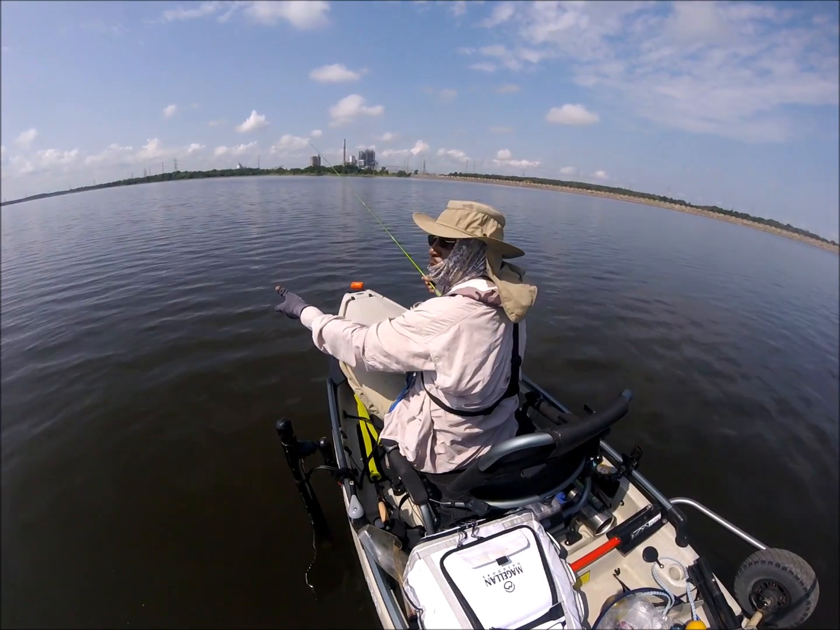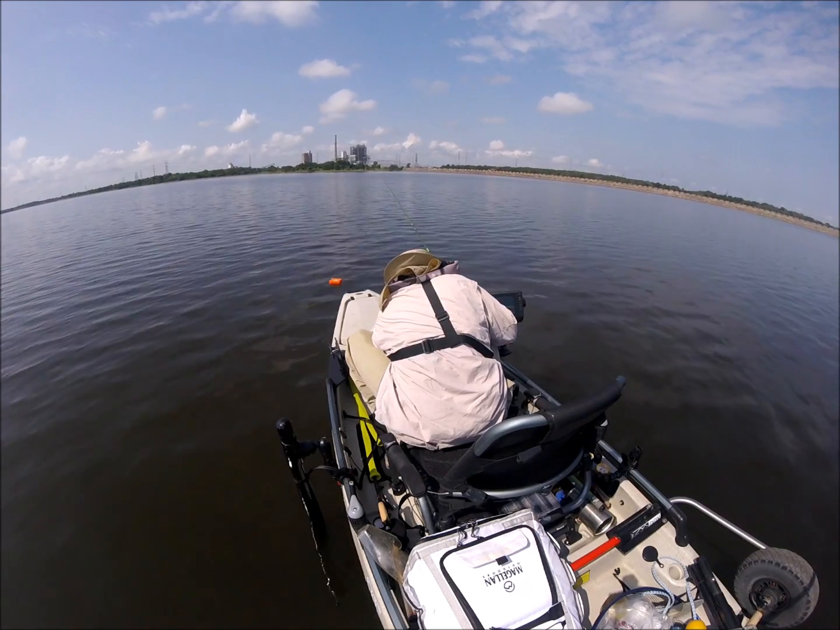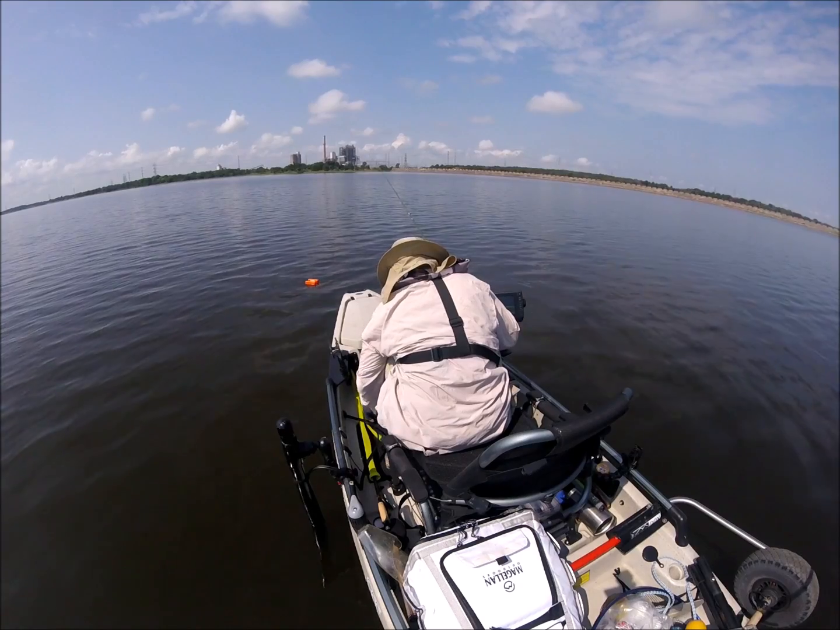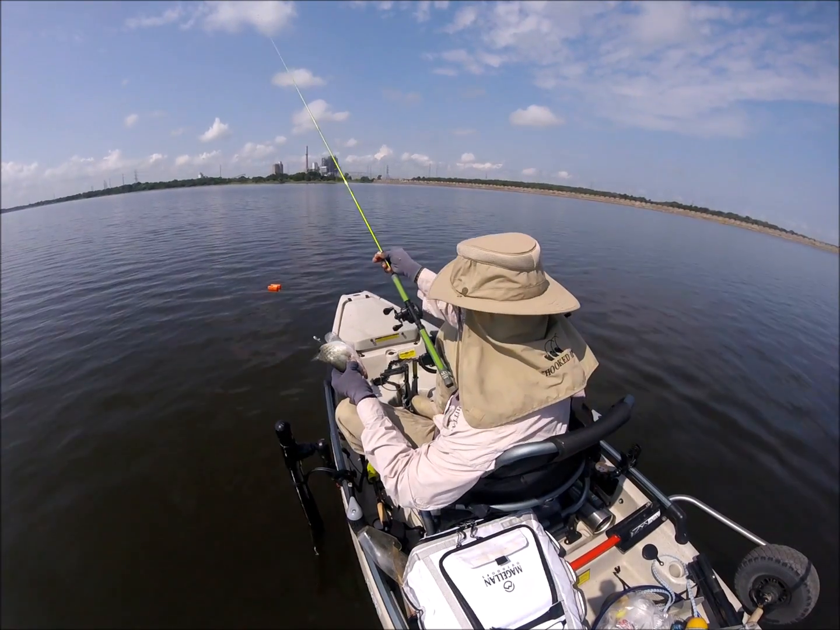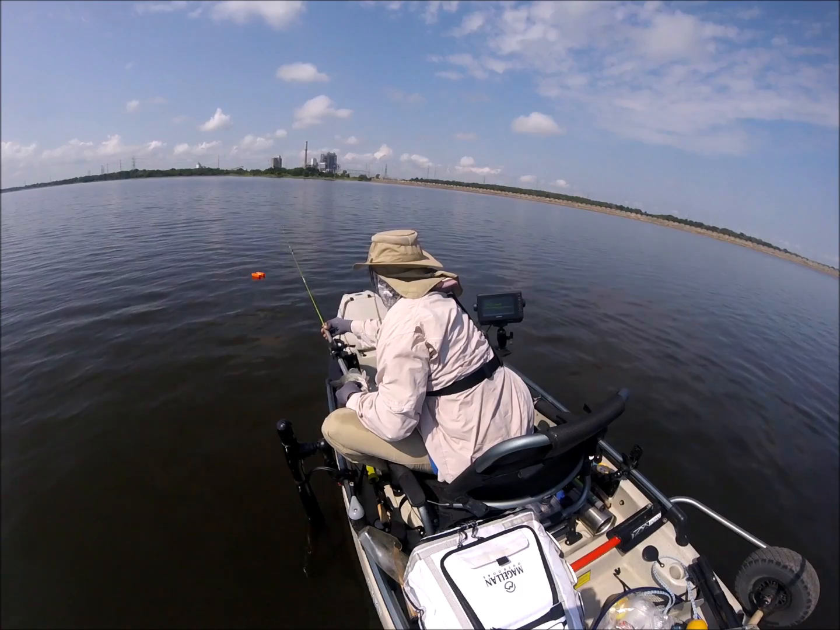The smaller fish are up at the top of the brush pile feeding. The bigger fish, when I draw them up out of there, they tend not to hit. I don't know why. Smarter, I guess.